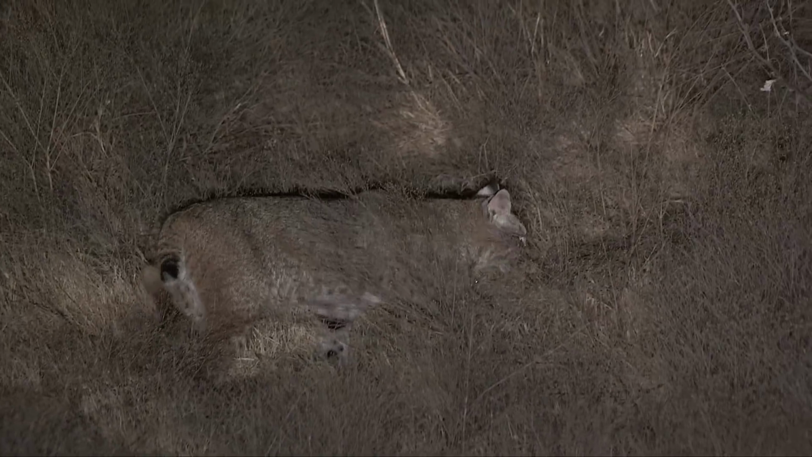It was so cool getting to watch in person, seeing him slinking through those bushes, just being a cat.